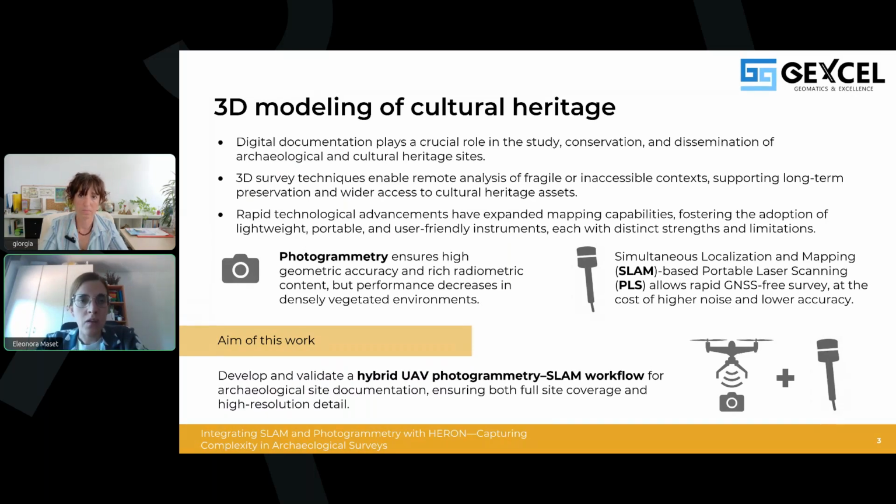So in these conditions, we believe that no single survey technique is able to provide both the level of detail and the completeness that we need. So the key challenge becomes how we can reliably document these complex sites. And this is where the idea of integrating different techniques comes in.